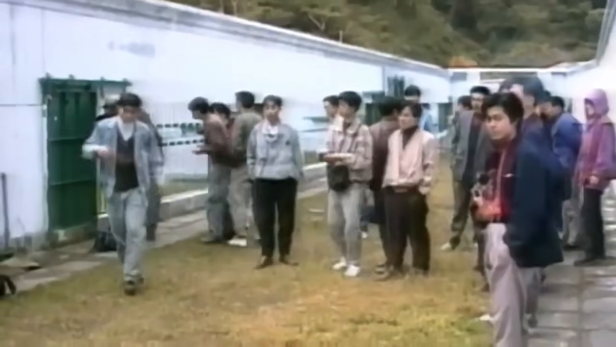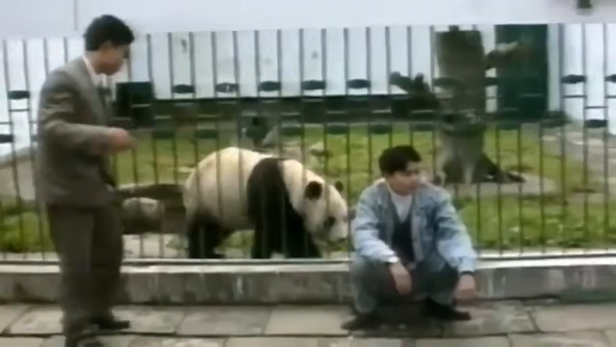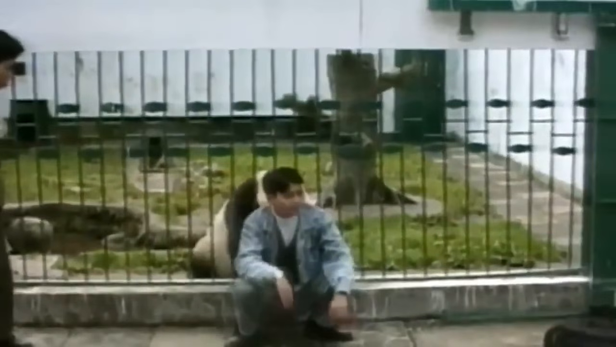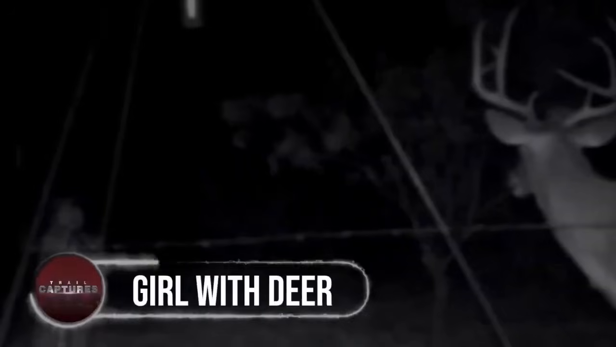A man trying to take a photo with a panda leaning against the railing thought the same about pandas. Up to his surprise, the panda took this as an offense and grabbed the man from behind and ripped his jacket. The man was lucky that there was a railing between him and the animal. Girl with deer.